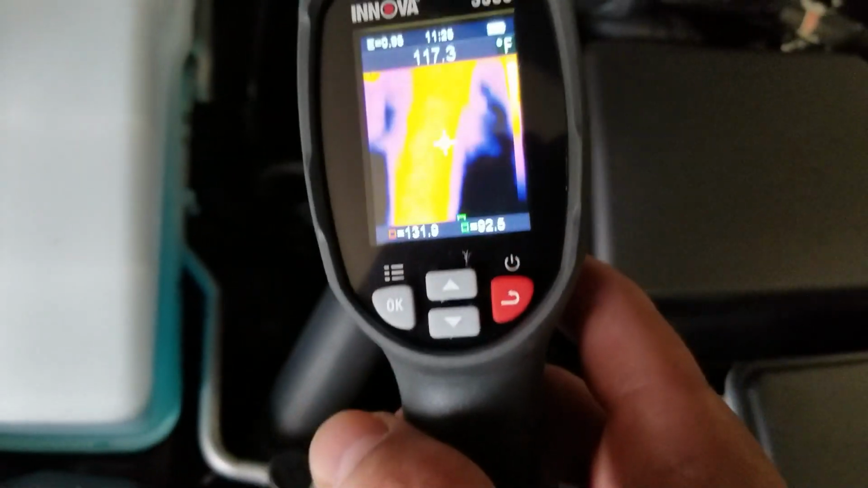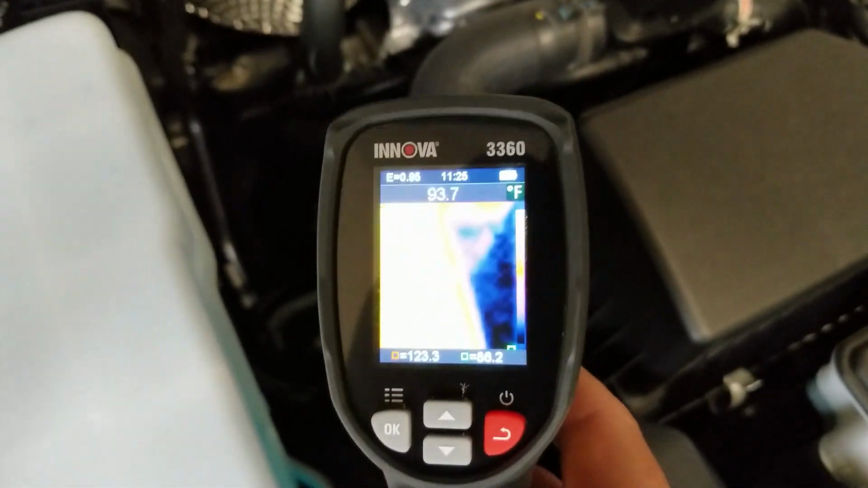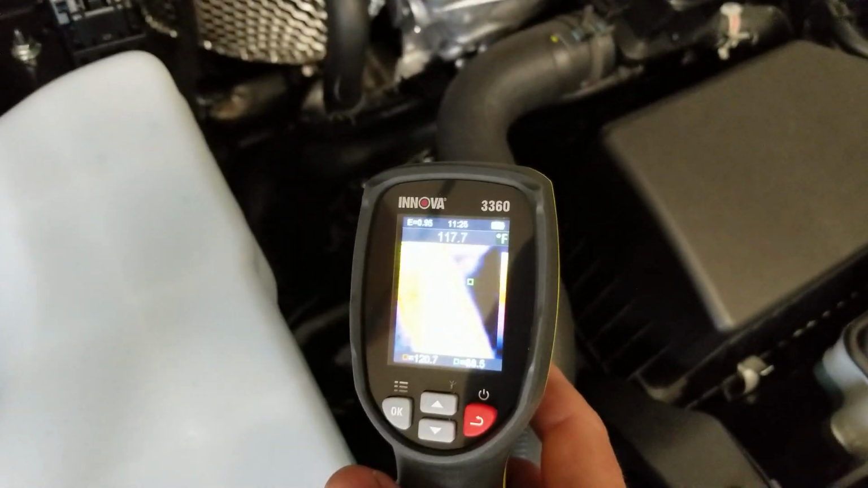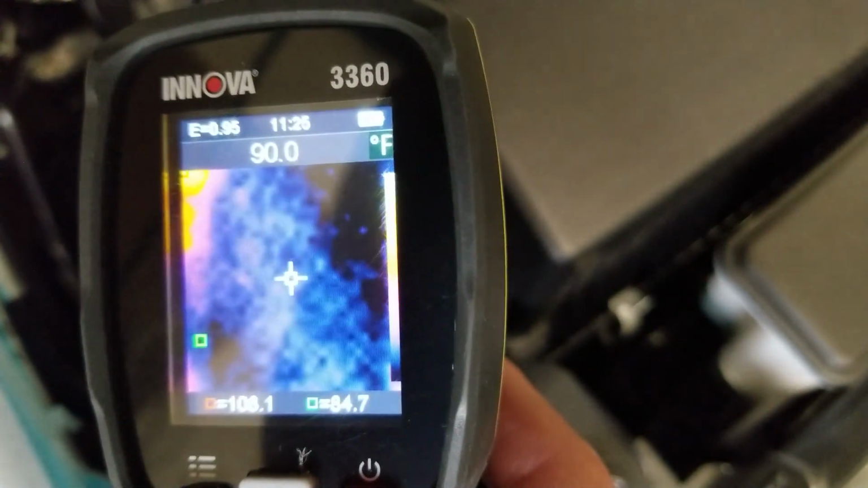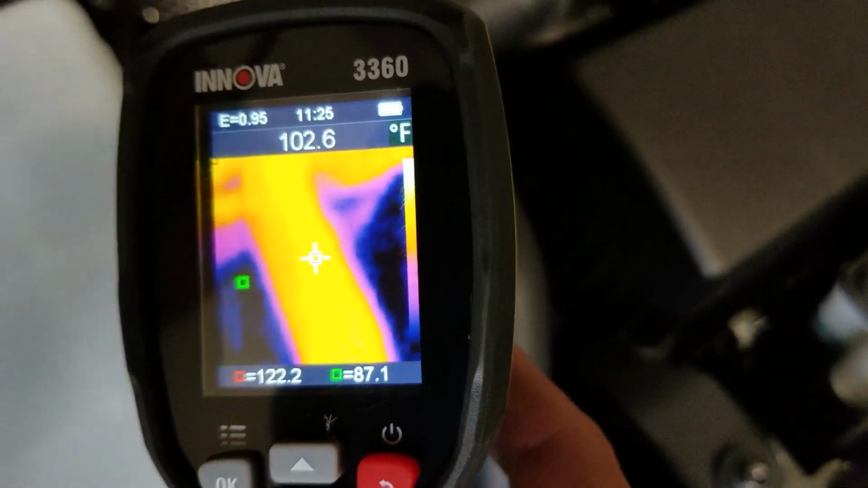This heater hose, which is running to the radiator, you can see is also quite warm, 120 degrees, as compared to the engine next to it, which is showing at 90. So you can actually look at the heater hose.